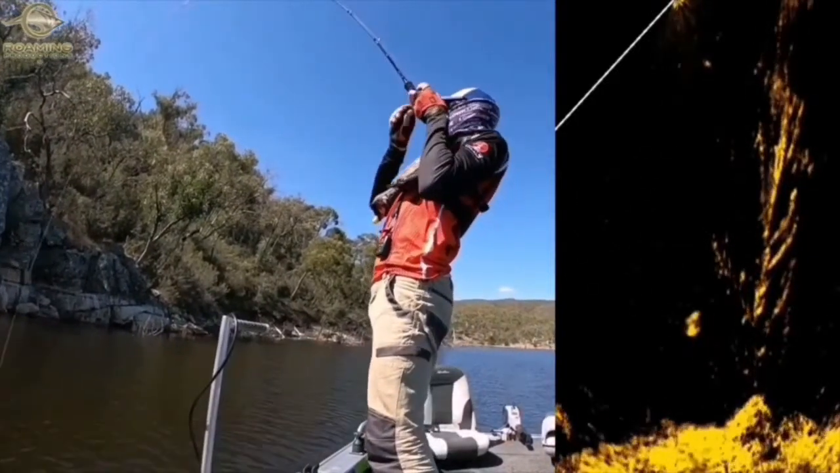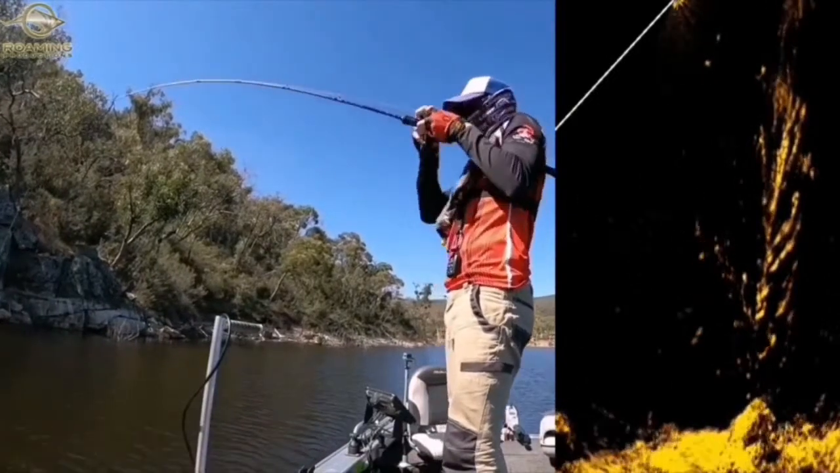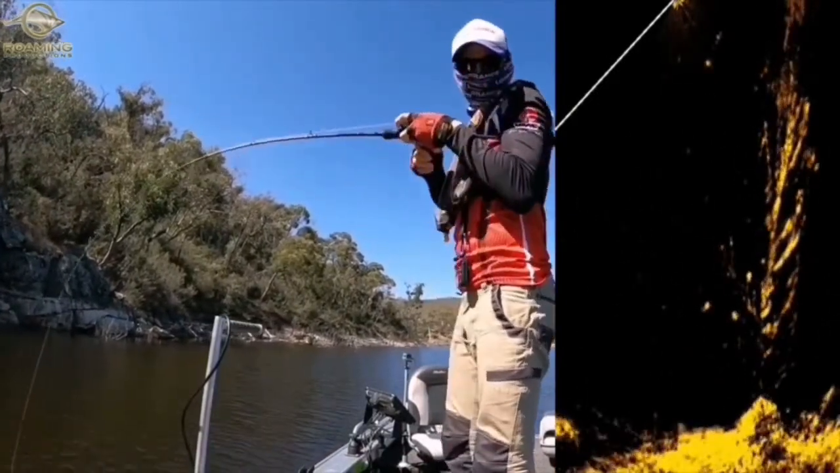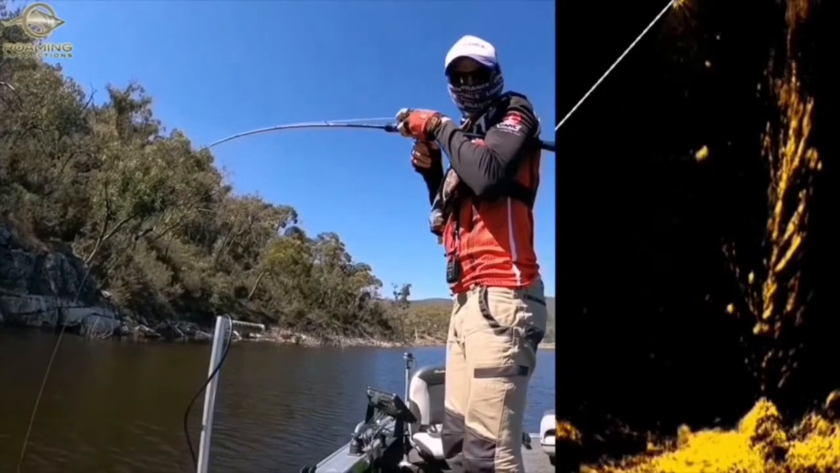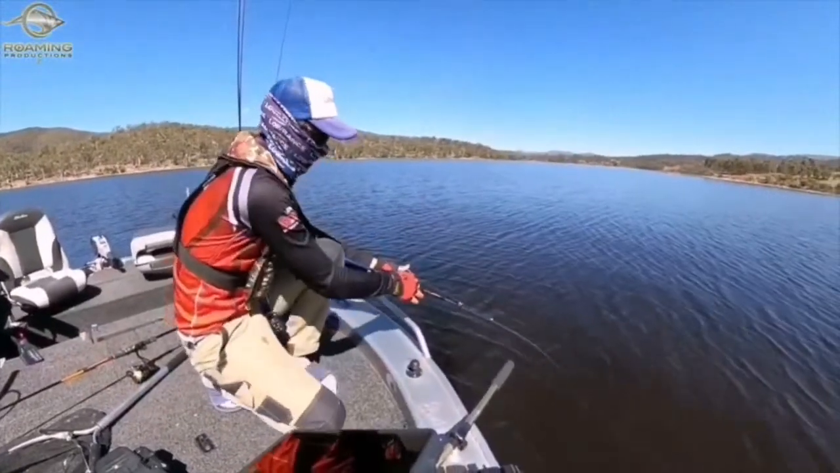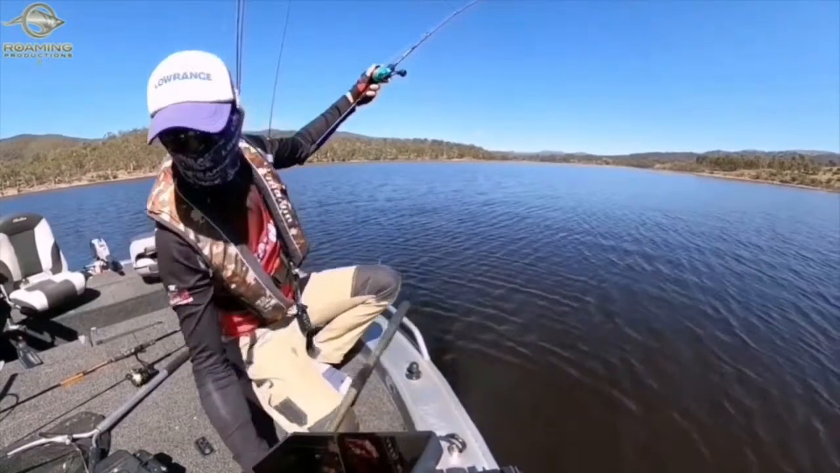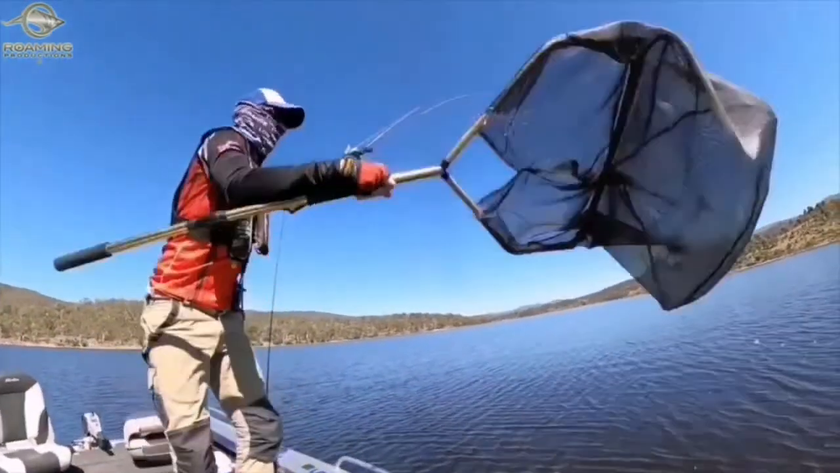This is a good... Yes, took it on the drop. Finally. Finally, a nice cod on the active target. Took it on the drop. How good's that?